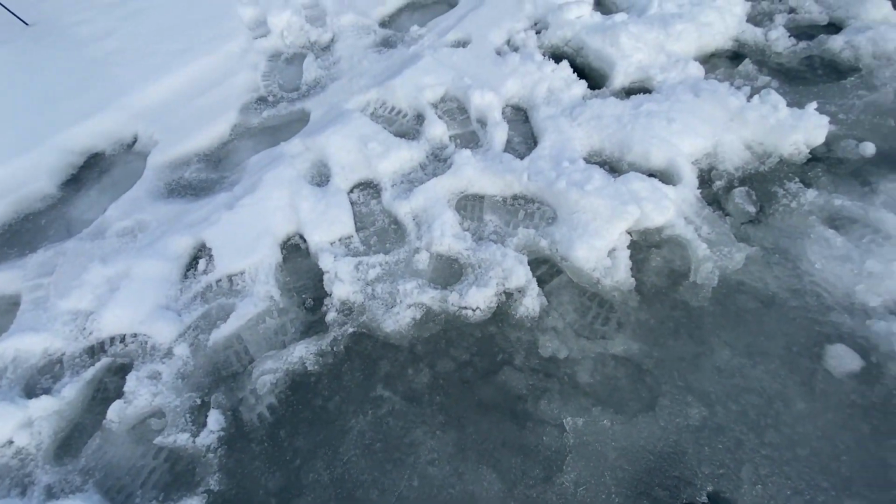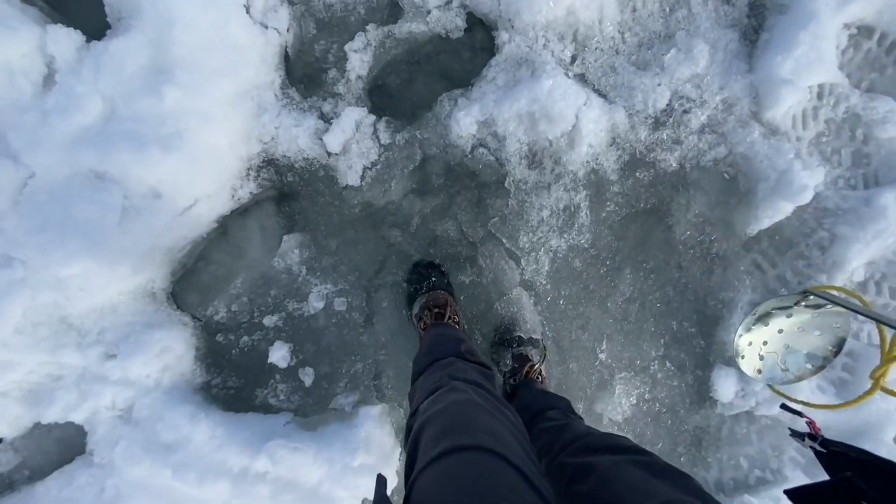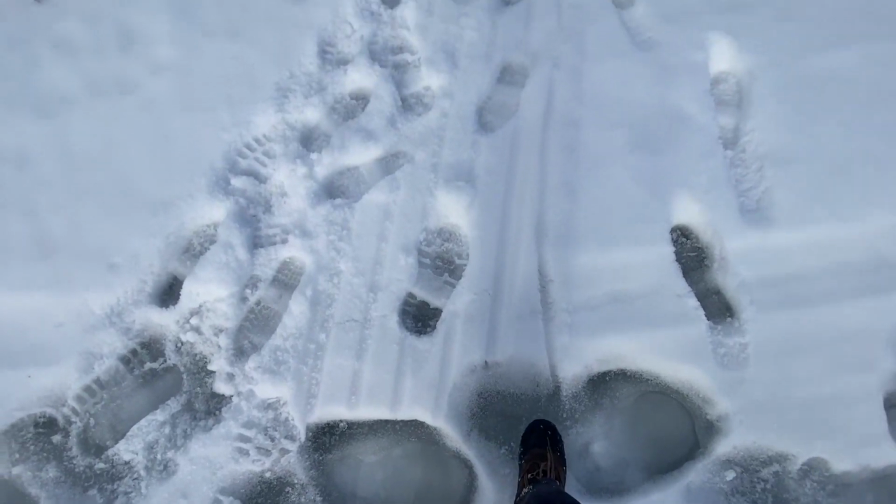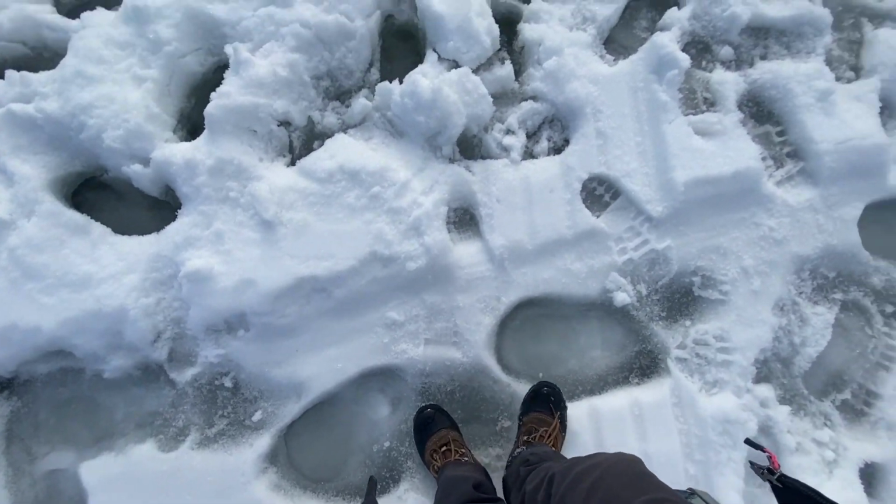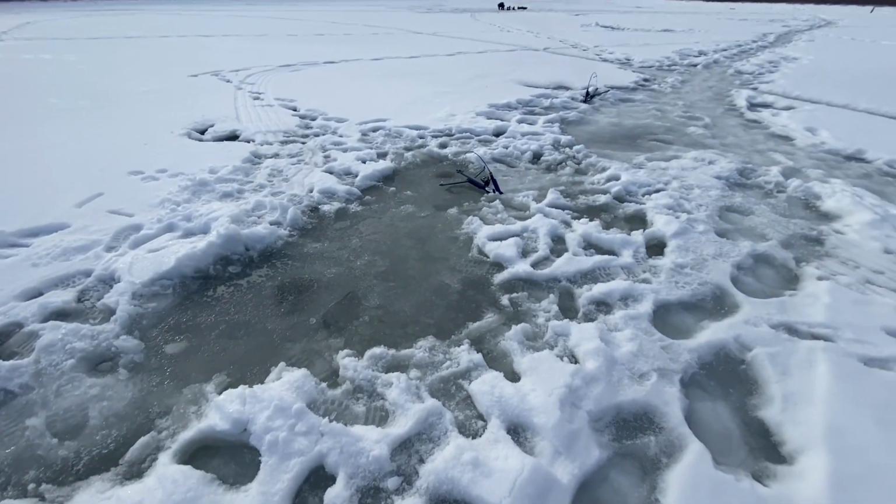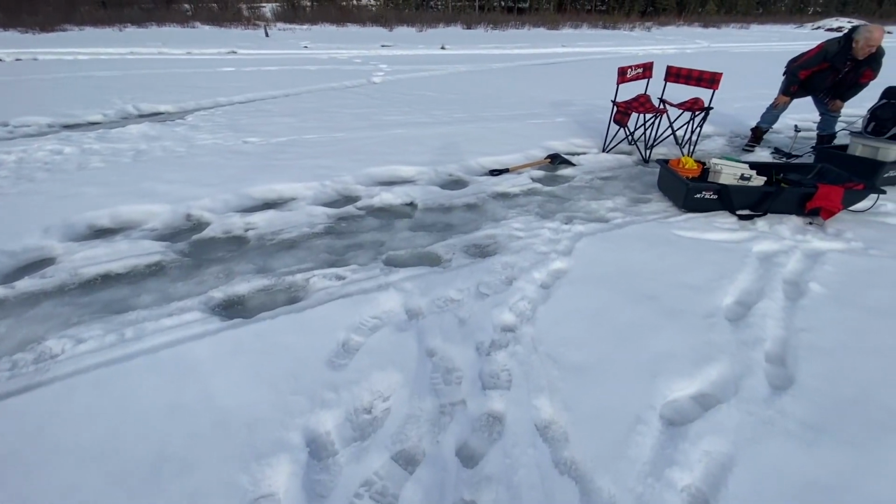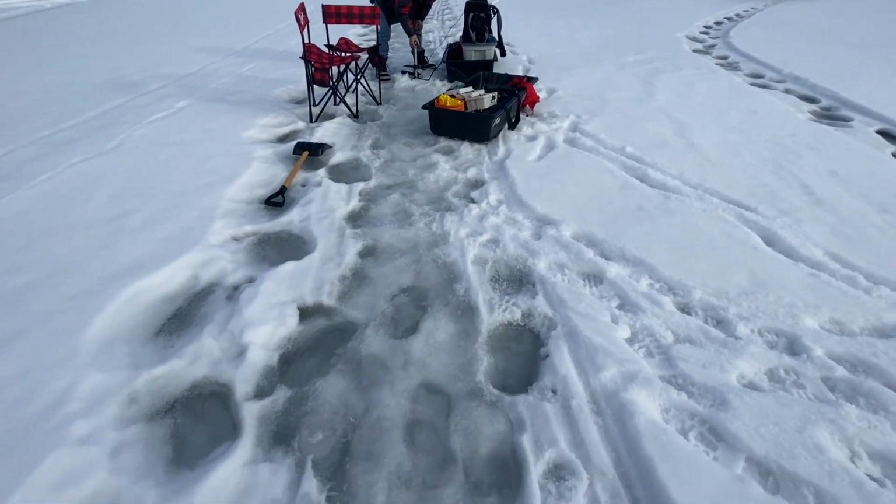So every now and then, you're walking along, and suddenly your foot goes in, like, whoo. And so we're trying to stay where it's already been packed down. It's a little bit more solid there. So we've given up this spot. We put some jaw jackers there. And we're laying our holes along this packed trail here that people have made, because this is solid.